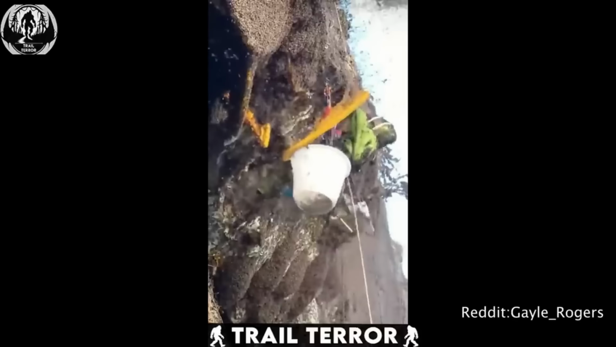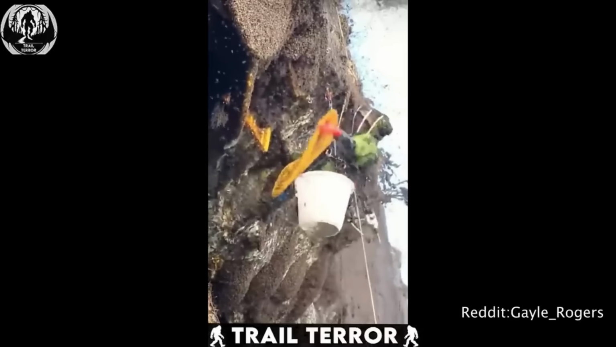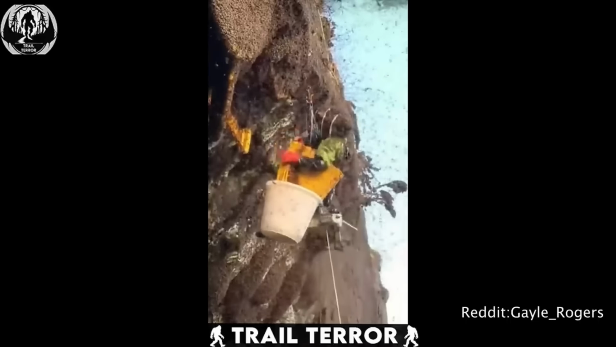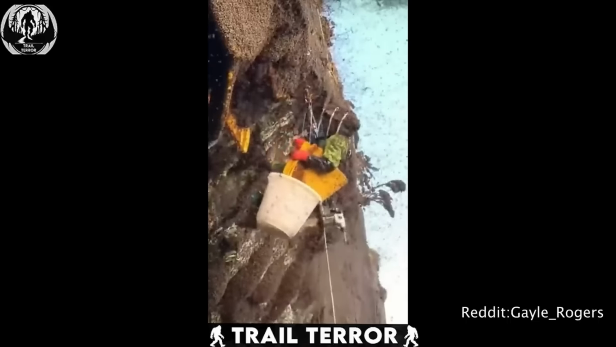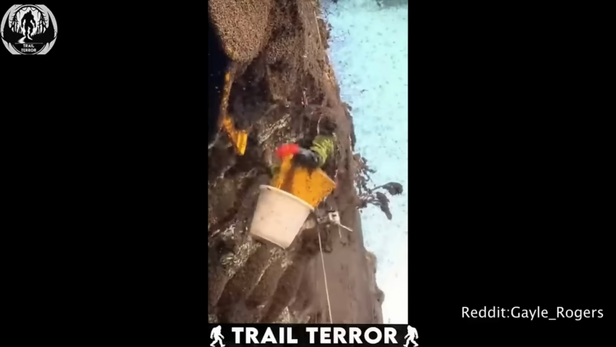You can hardly see the harvester beneath the thick layer of bees enveloping him. It's a pretty scary job. But this is how we get our pure honey. So the next time you buy a jar, remember the brave souls who risk it all for that sweet golden goodness.